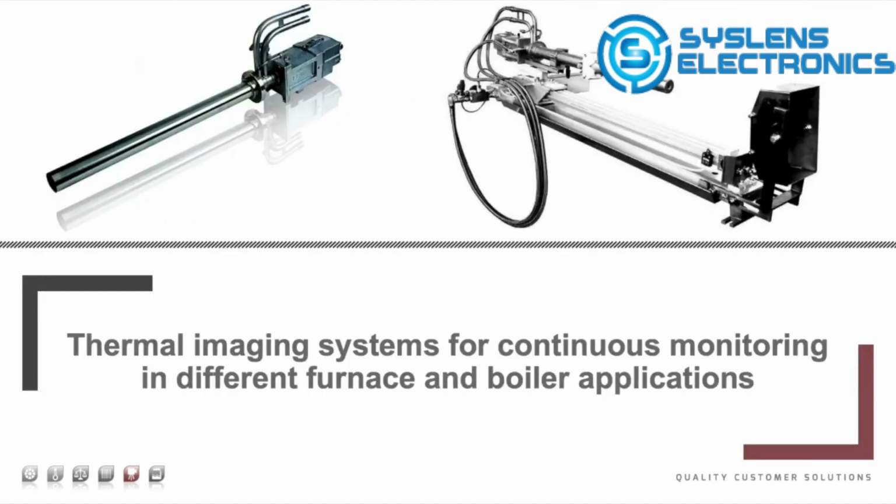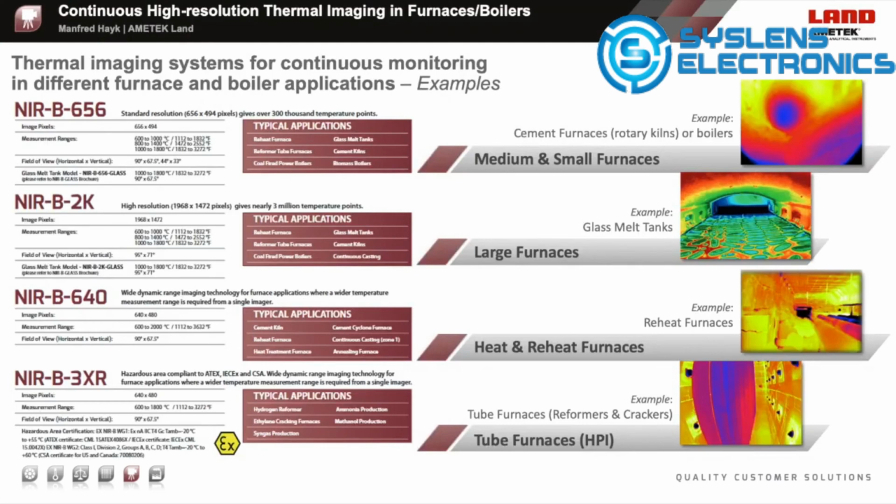Discussing the last topic for this webinar, thermal imaging systems for continuous monitoring in different furnace and boiler applications. Some examples. These are some of the actually existing furnace thermal imaging systems. Each of these is provided for special furnace applications, like the Nearby 656 for medium and small furnaces, like cement furnaces, rotary kilns, or even boilers. The Nearby 2K for large furnaces, like big glass melt tanks.